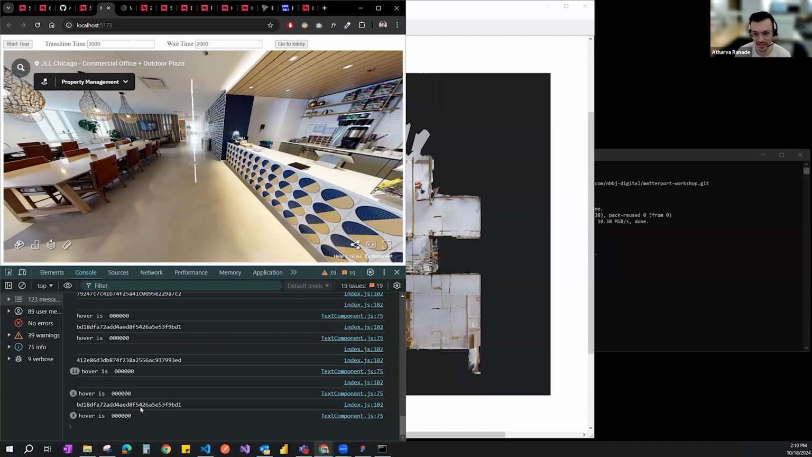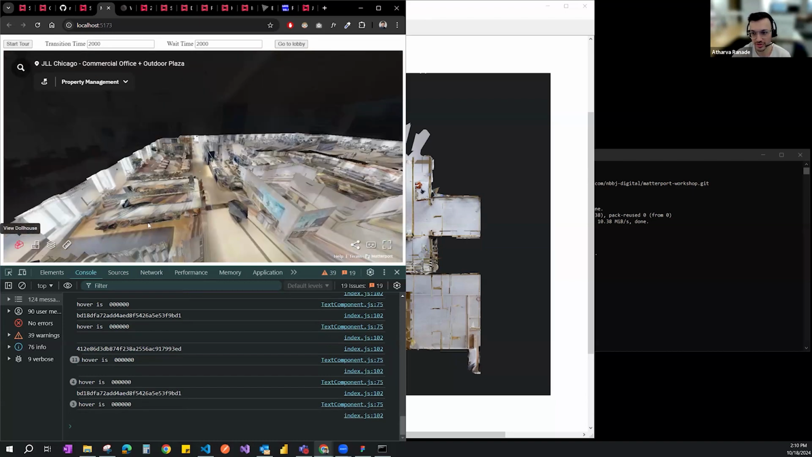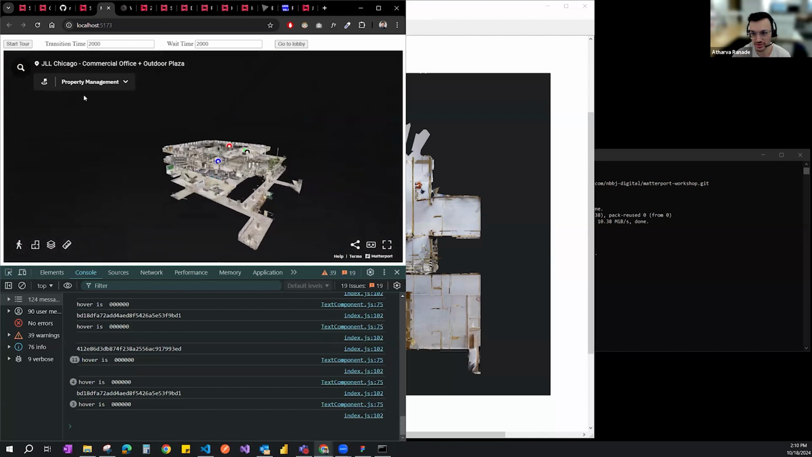So there are a lot of applications to this, but the foundation is embedding the scan on the web browser, getting information from the scan using the Matterport SDK, pushing information back to the scan using the Matterport SDK, and then understanding the conceptual difference between what it means to be in the scene and what it means to be in the scan.